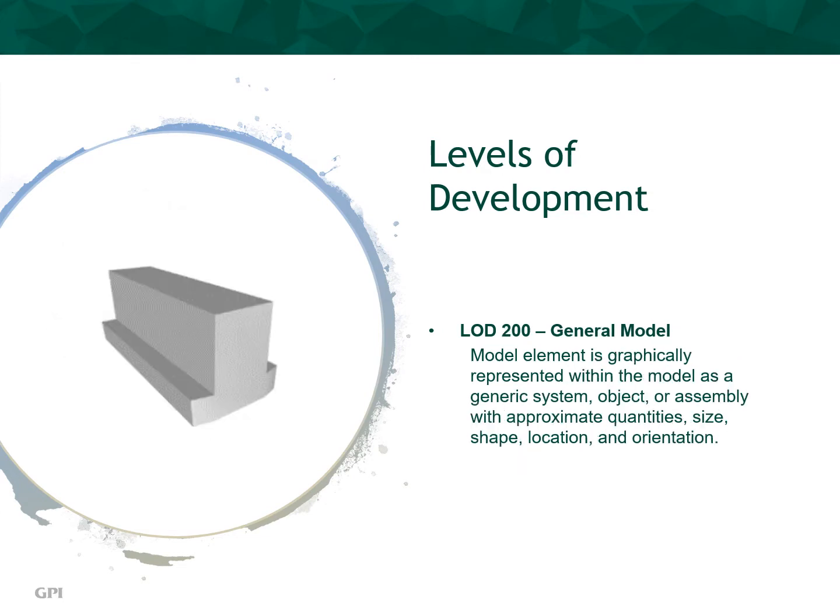Next is LOD 200, General Model, which is the second level of development. The model element is graphically represented within the model as a generic system, object, or assembly with approximate quantities, size, shape, location, and orientation. This level starts showing some features and dimensions of the element, but excludes any infrastructure within the element. Here the model shows additional features that were not included in LOD 100, but does not include the complex systems that can be incorporated into the element structure.